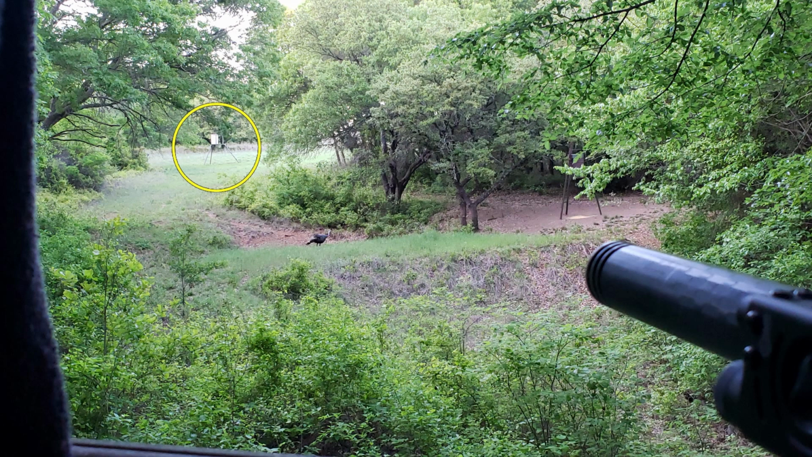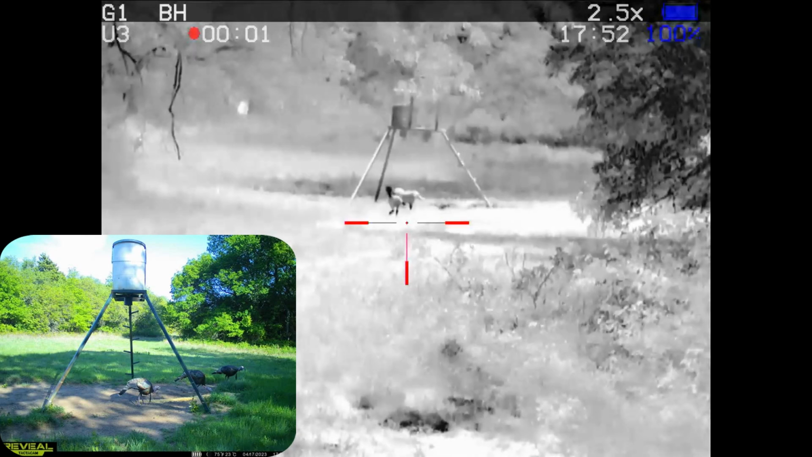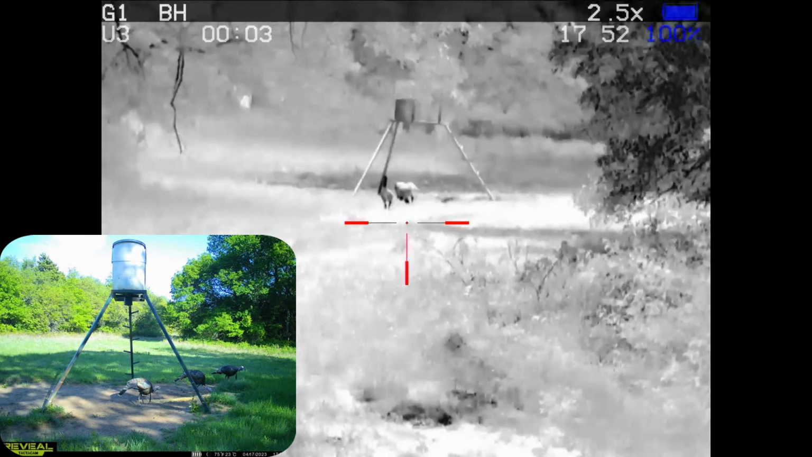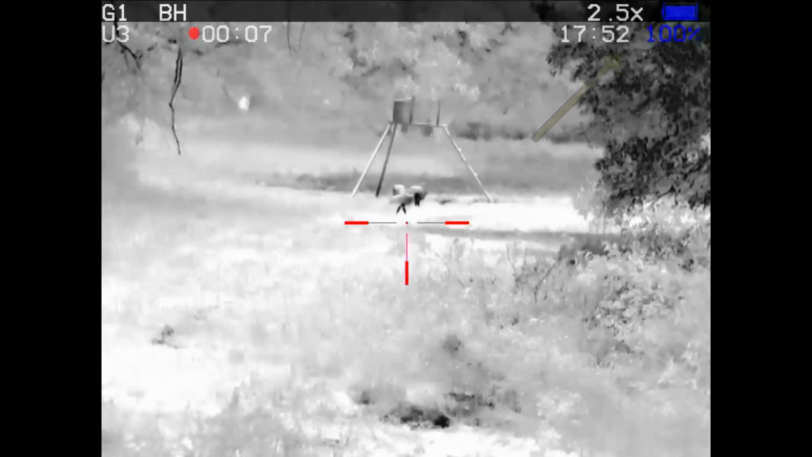This is the view from the blind. There's the feeder, and there in the foreground is one of the turkeys that you'll see here in just a second. I arrived early and got to watch turkeys out doing what I wanted the hogs to do, getting lined up on that line of corn where I could make a shot and hit multiple animals at one time.